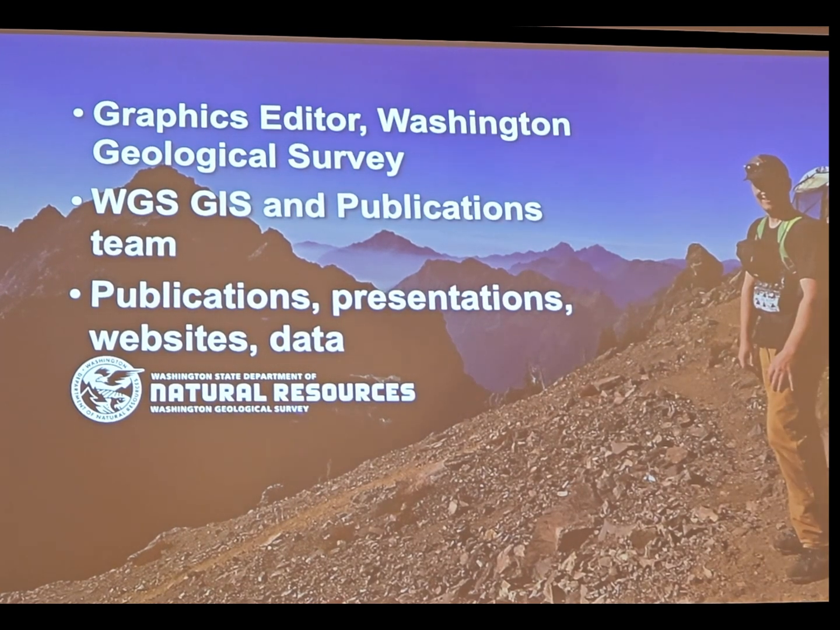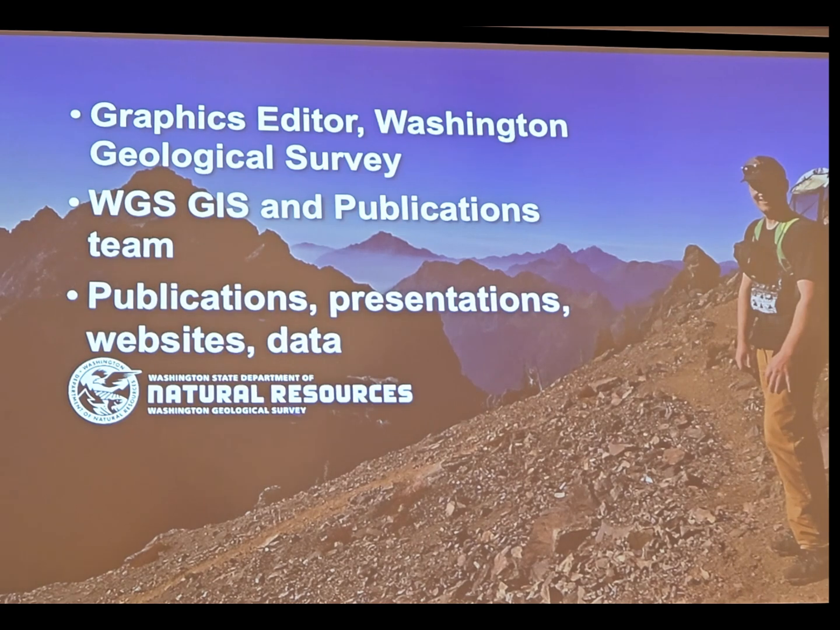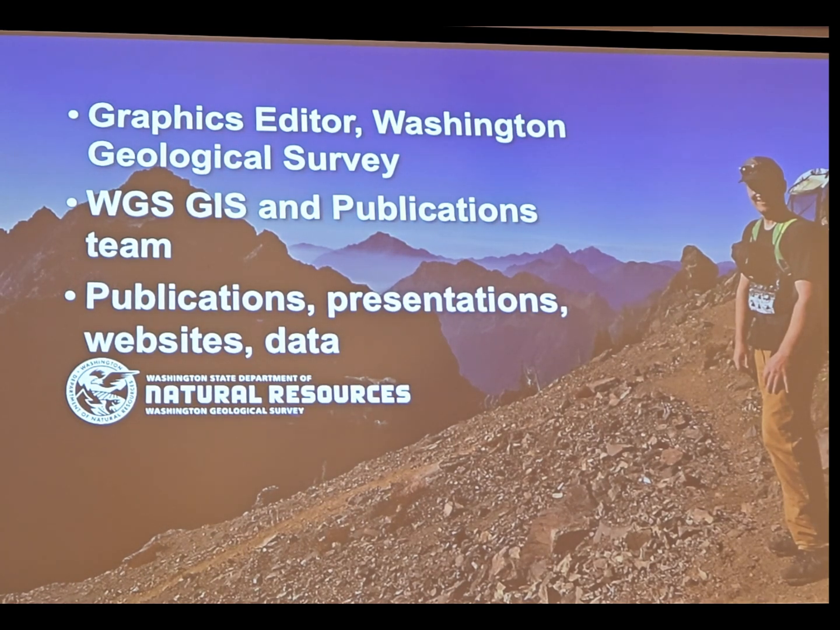So as Ralph said, I'm the graphics editor for the survey, so I do a lot of basically visual work, but the core of what I do is as a cartographer. I'm one of a handful of people who are not geologists that work at the survey. Again, my background's in art and geography, but I have a particular interest in maps. And as Ralph said, walking that line between art and science is something that I love to do.